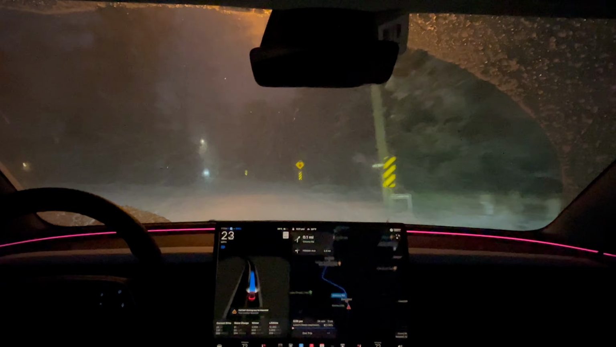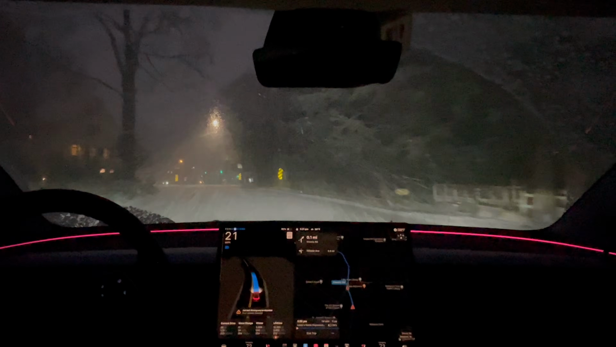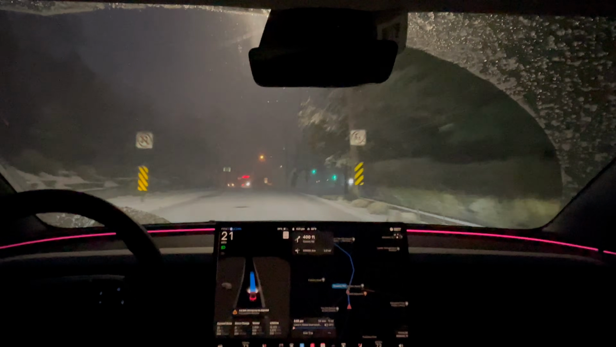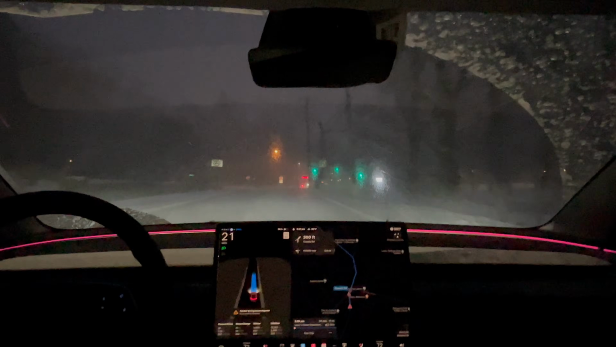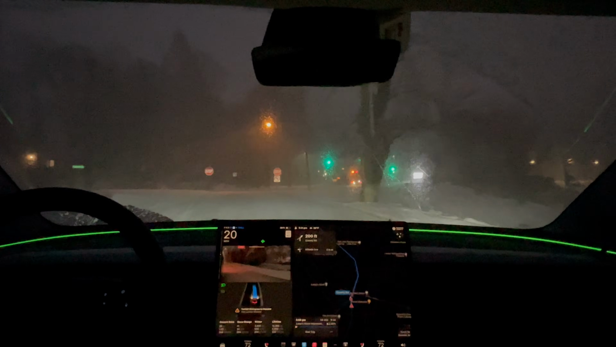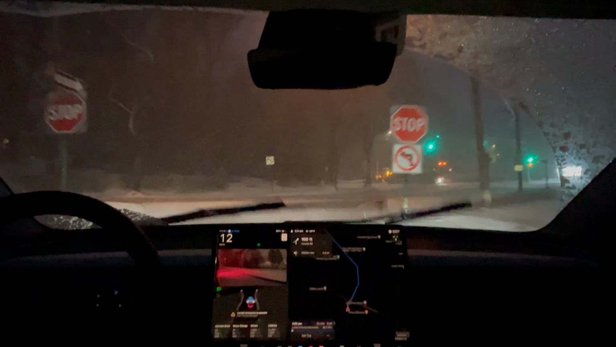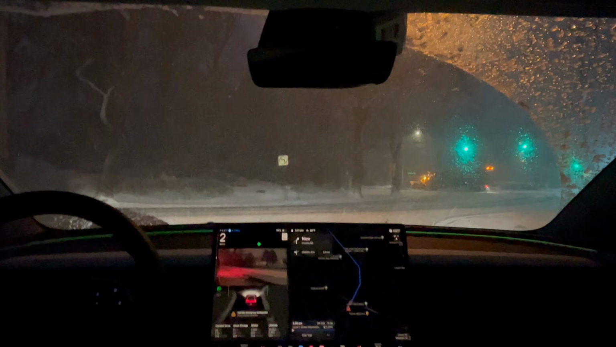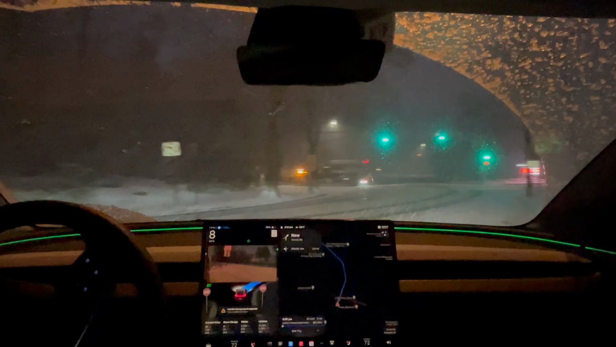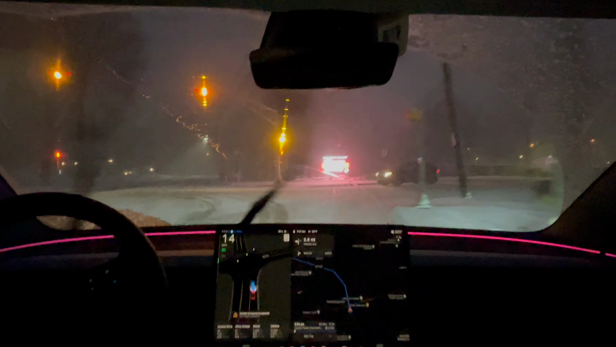Alright. Stop sign up ahead. You can barely see the lane markers. Looks like just one solid white road here. Alright. Needs to make a right turn here. Okay, I'm sliding a little bit. I'm using all season tires, so it's not winter tires, so there's a couple of sliding here.